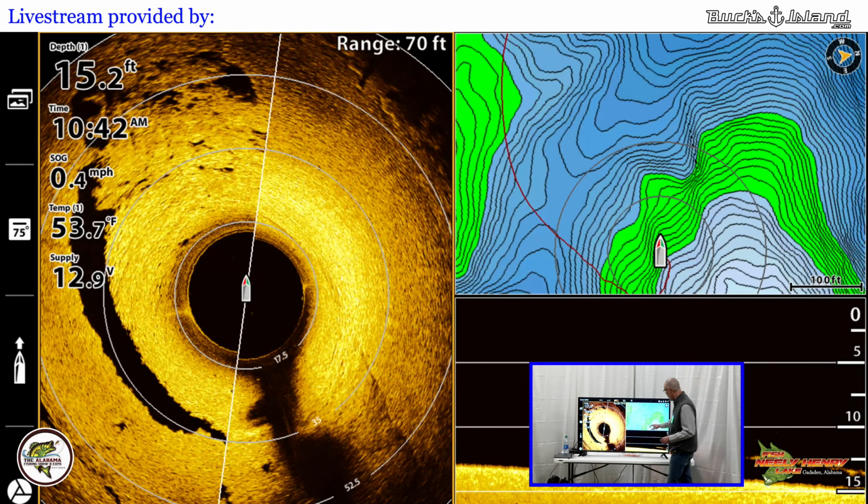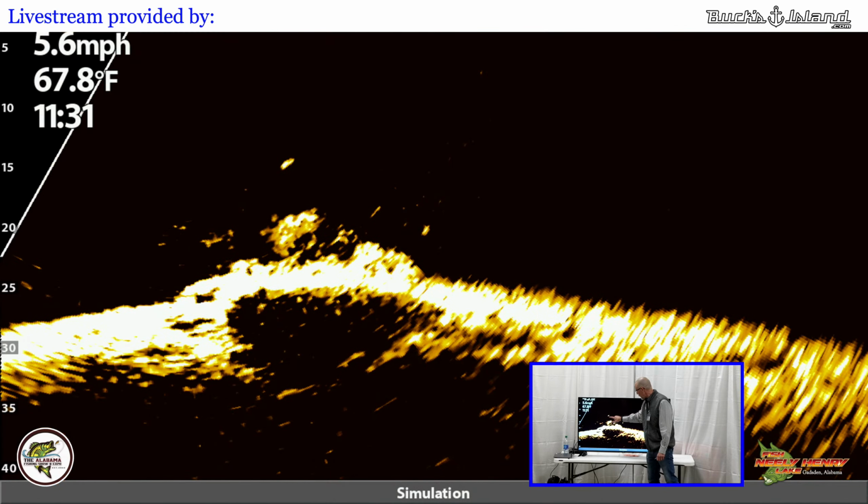Same thing here. I was on a small ledge that came off here. I can systematically look over with my live, either with the target lock or on the trolling motor, point that transducer in that direction, and then look at that rock pile to look for those fish that are there, and then make my presentation to it. So having that 1-2 combination really gives you an advantage out there on the water. So again, it doesn't always have to be our forward-facing sonar, but you can use the 360 in conjunction with that just to make yourself productive out there.